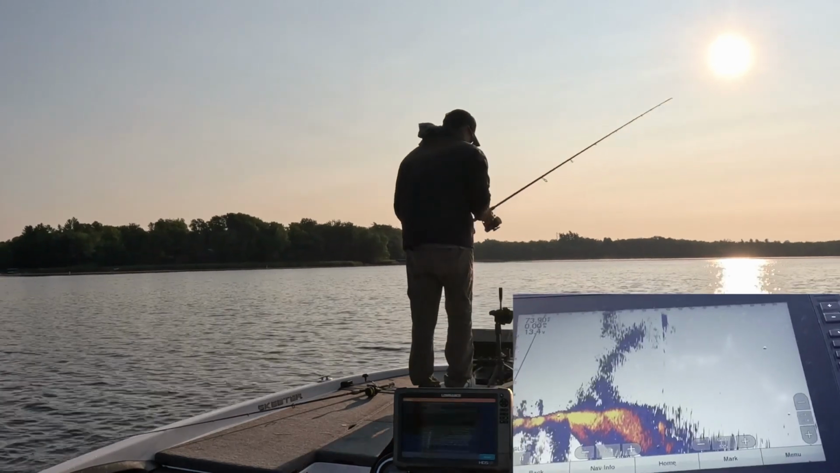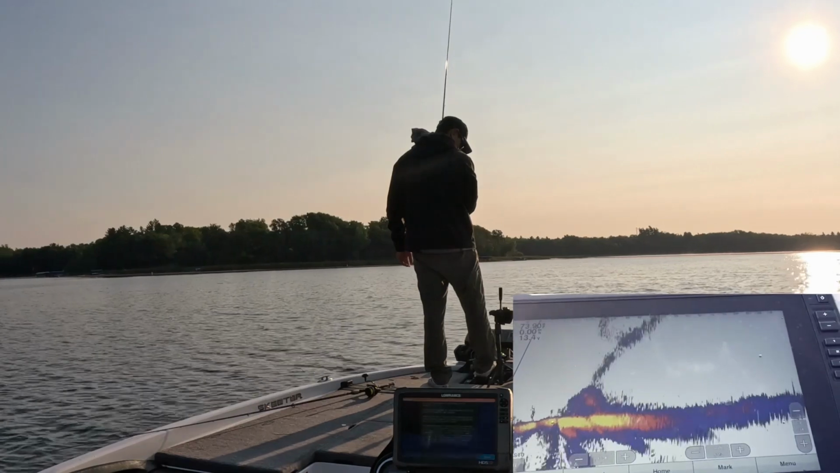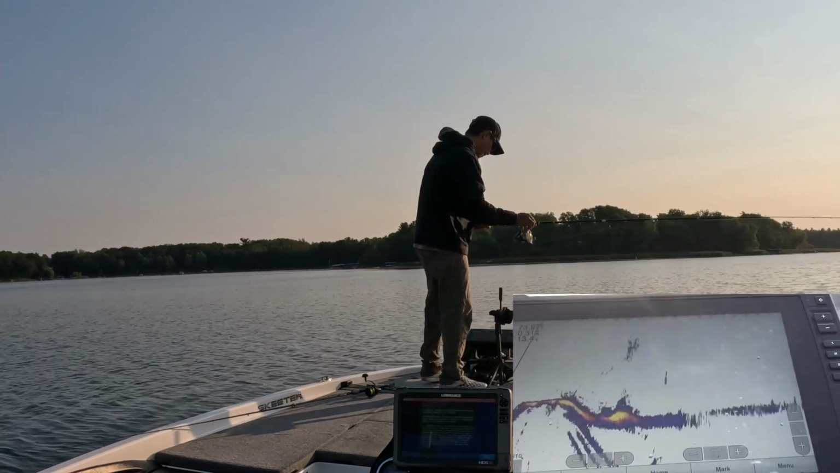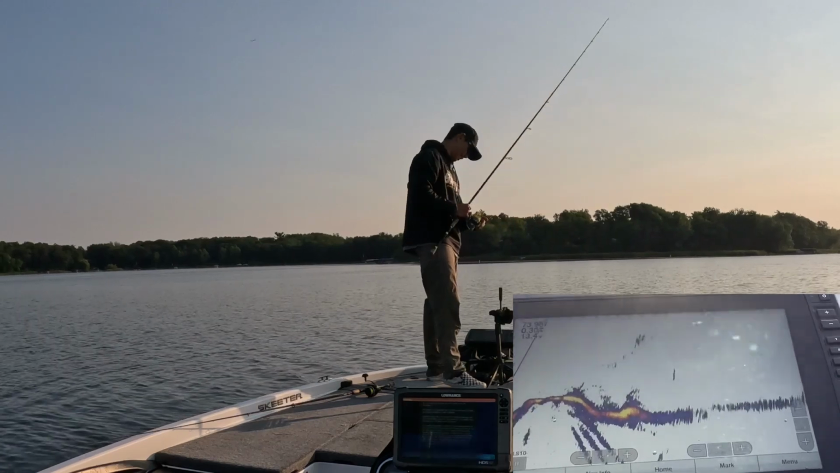Try pinging this minnow on him. That was pretty cool. See if I can find some more. There's another one suspended just about 55 feet out. Chuck that minnow on him.